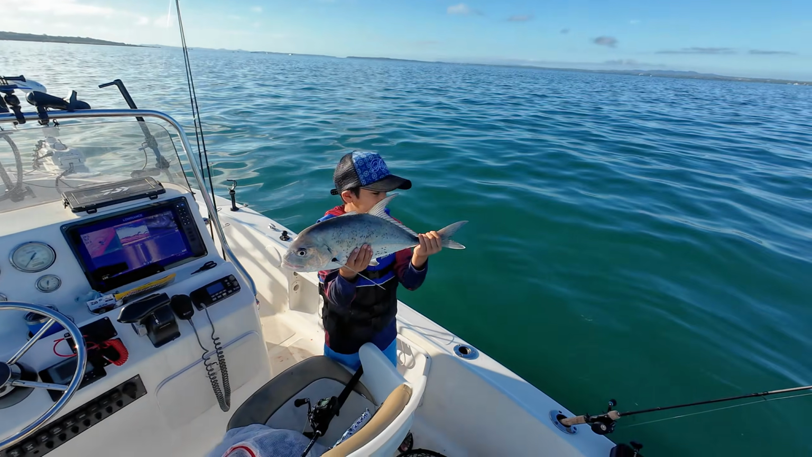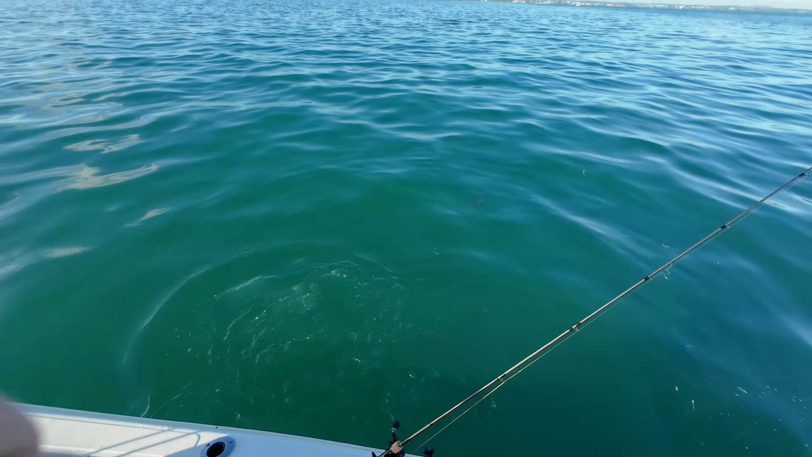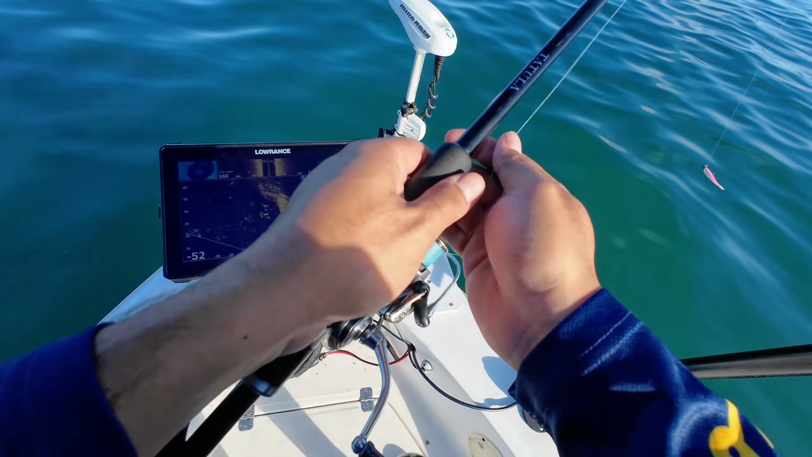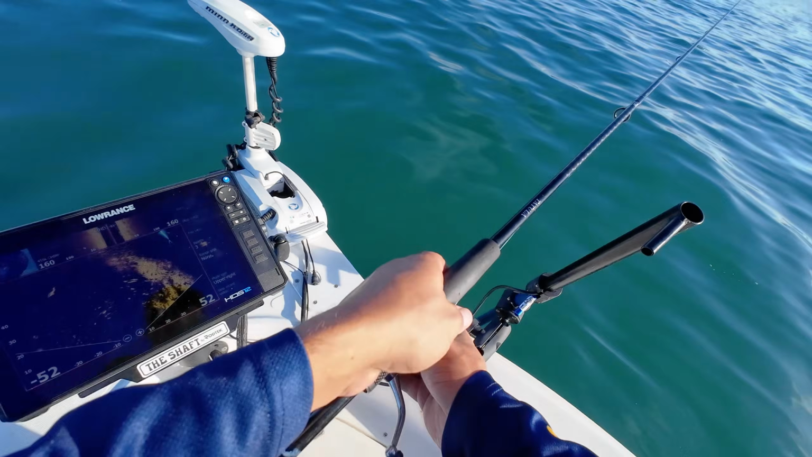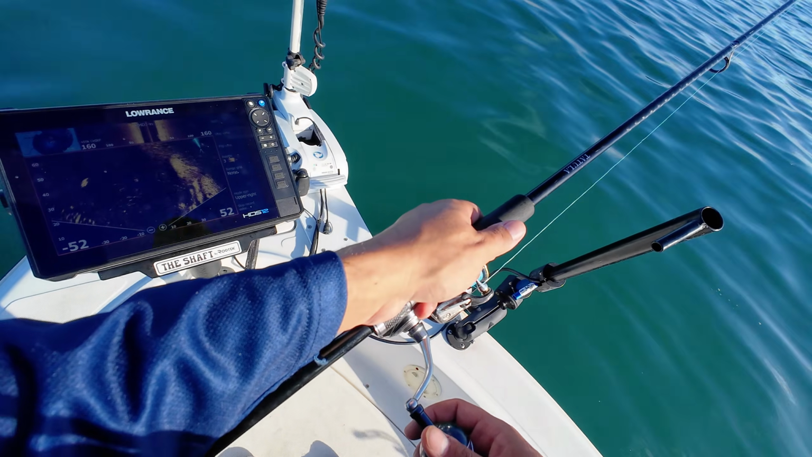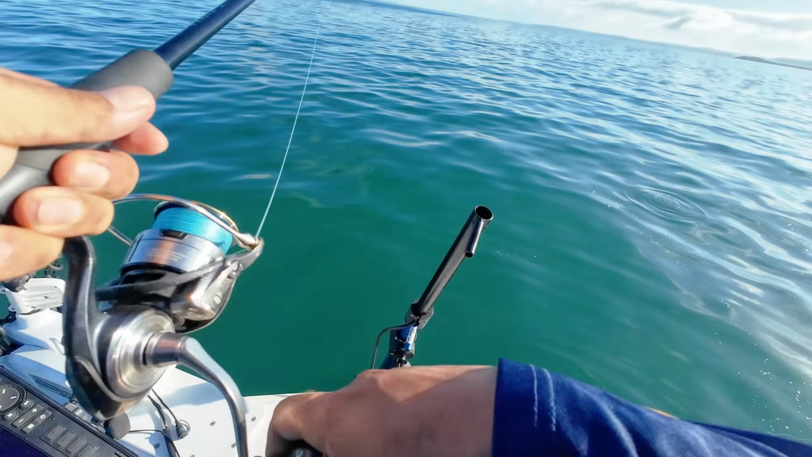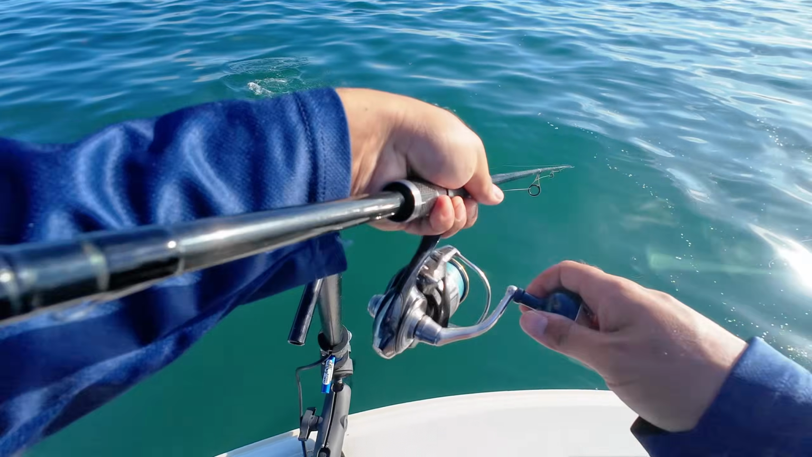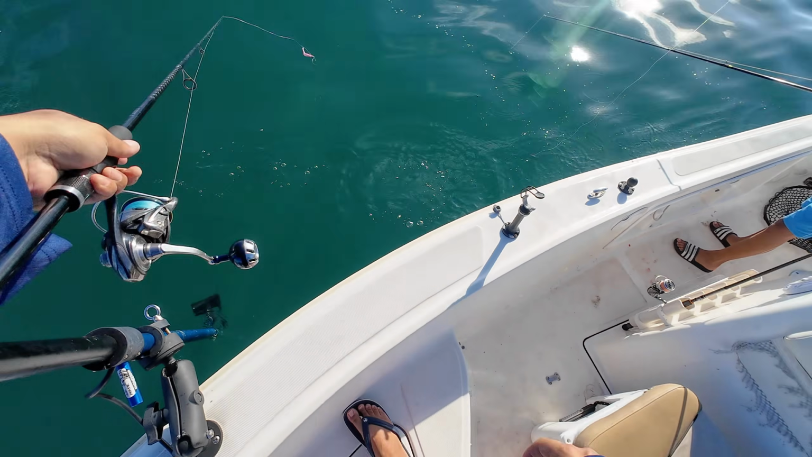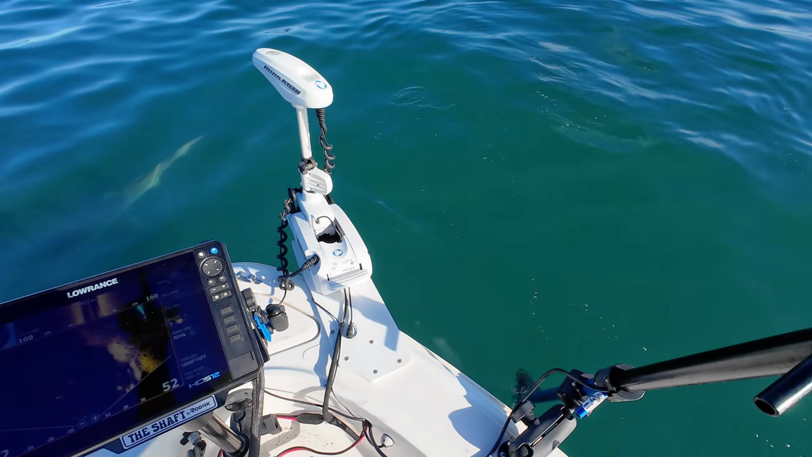Alright, chuck him in. No, they're here. Watch. Just there. Yep. Also big sharks. Oh. Whoa, look at that. Holy, look at the shark. Oh my god. Dude.